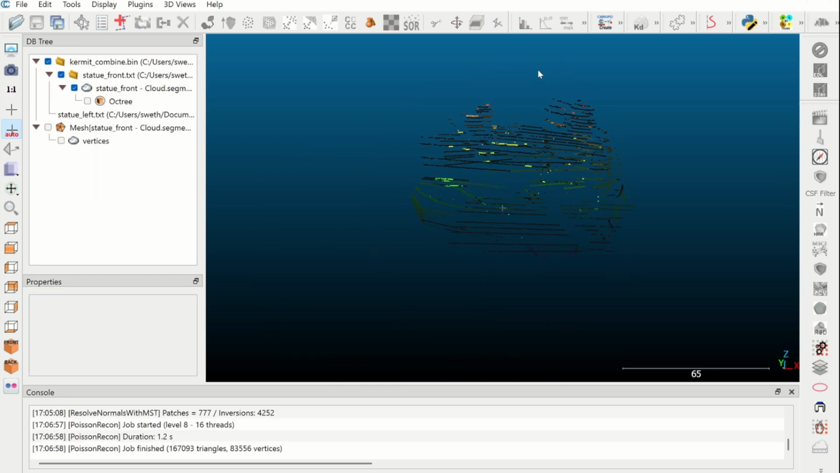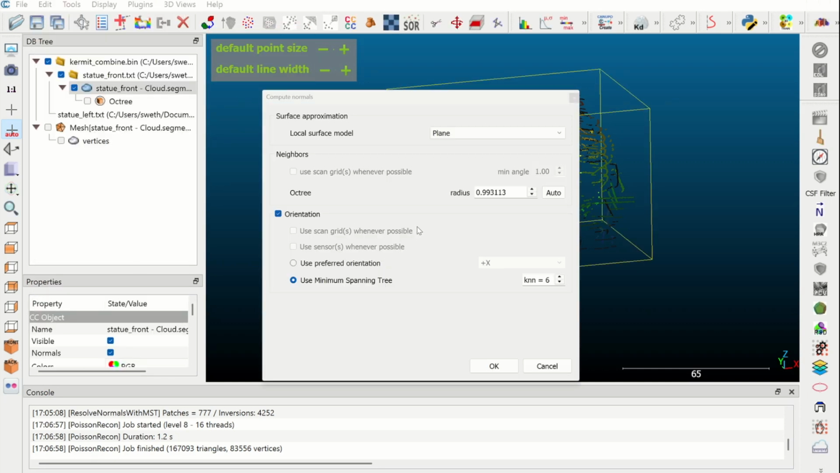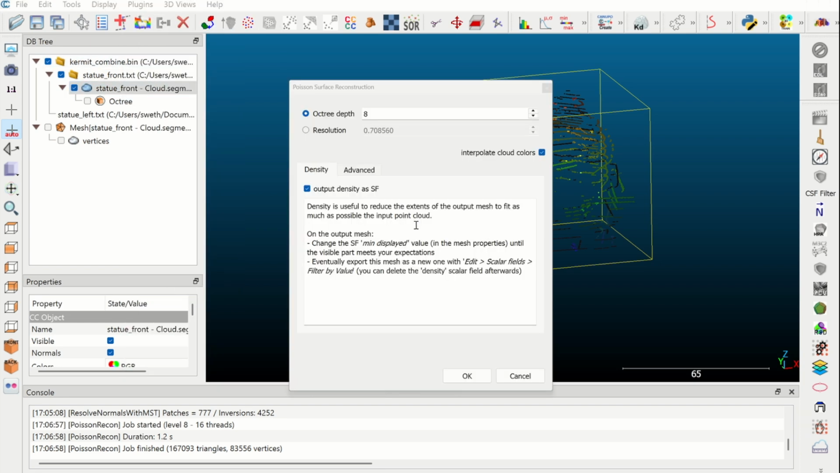I was pretty happy with how well you could make out most of the statue's main features in the point cloud, so the next step was to generate a mesh. I did this in Cloud Compare by generating normals and using Poisson Recon. I left the octree depth as the default 8 and made sure that the output density as scalar field was enabled. So the mesh turned out pretty gruesome.